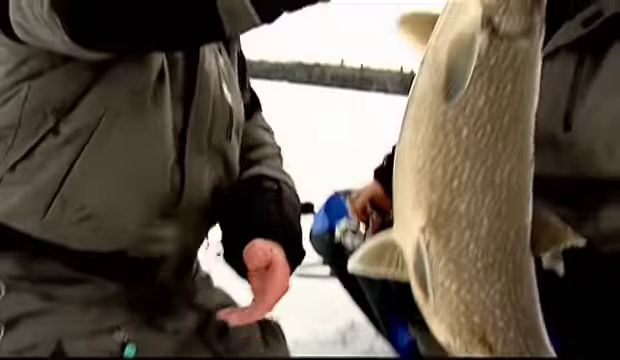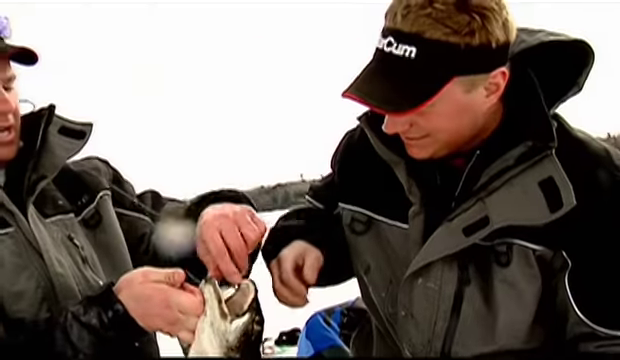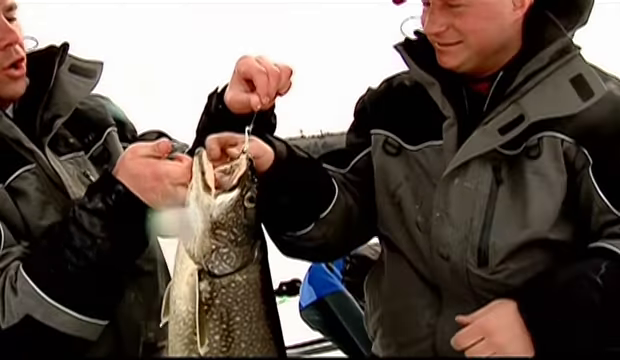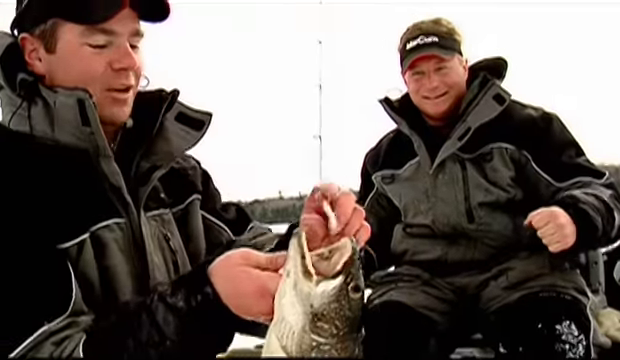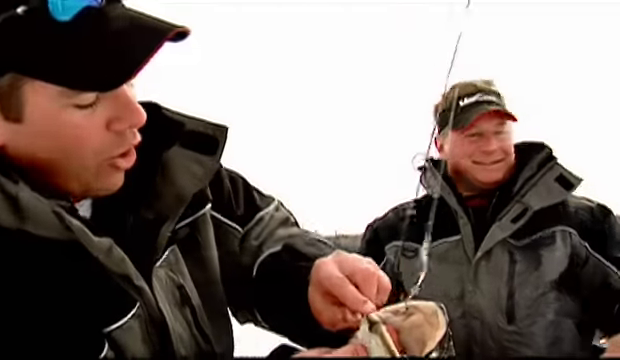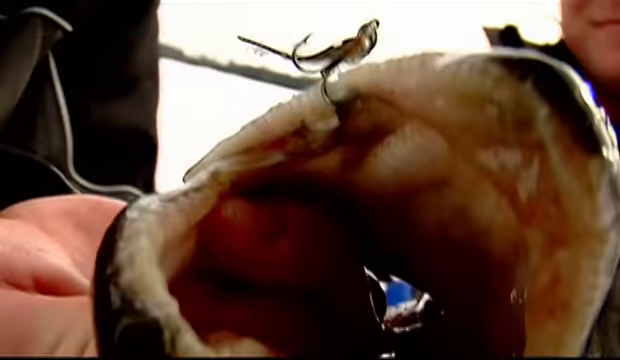Holy smokes, is that a fowl? Yes! Oh, yes! Incredible. That slender spoon, one hook and barely hooked, buddy. Wow. Good job fighting that one. Dude, that slender spoon, one hook, so barely hooked in the roof of that mouth. You did a great job fighting it. It's incredible. Barely got that.